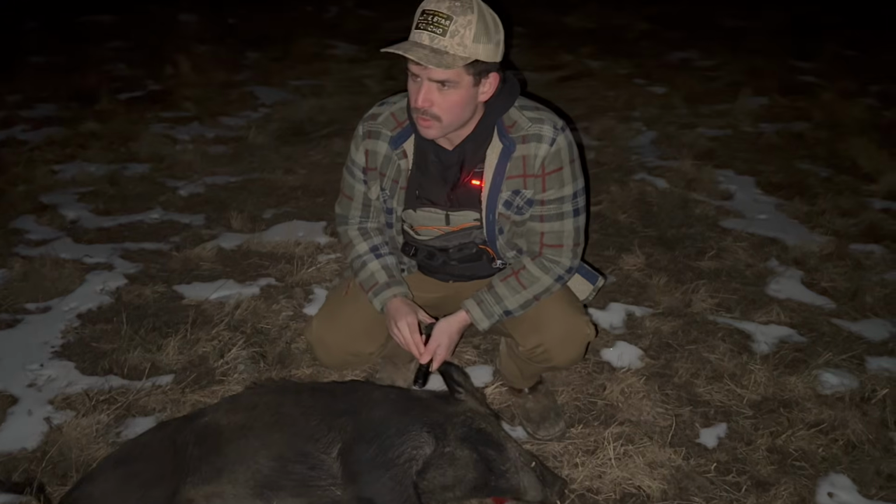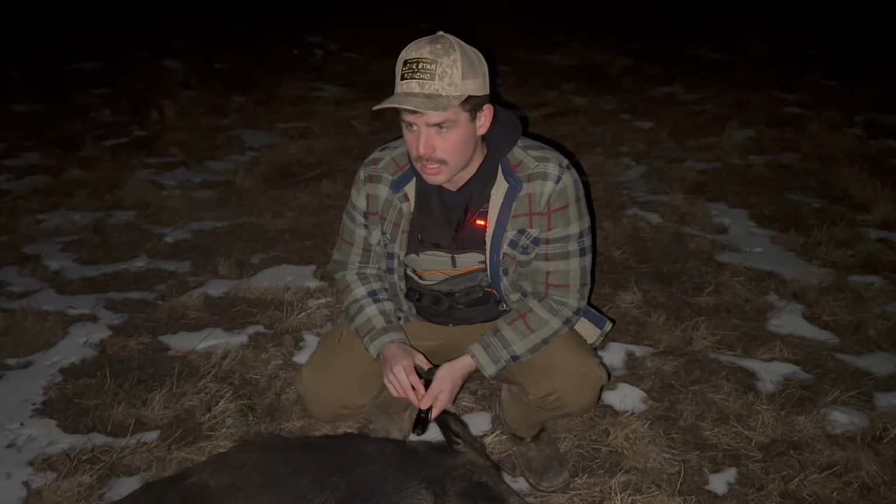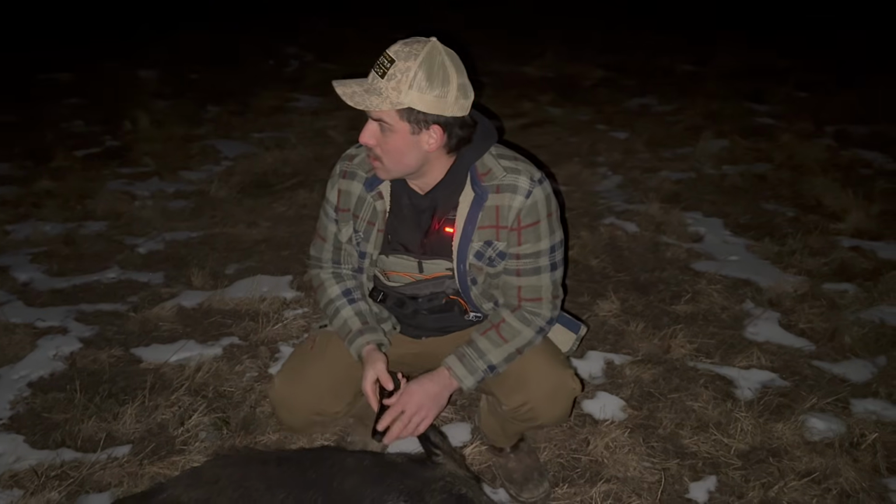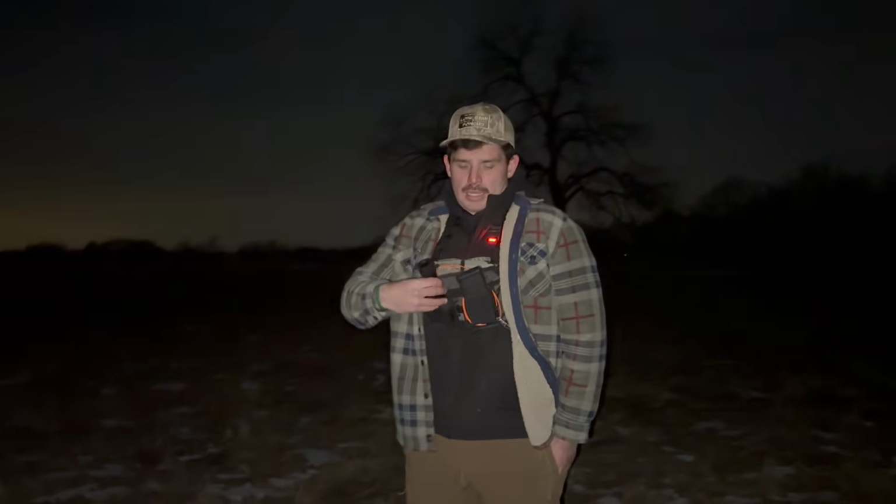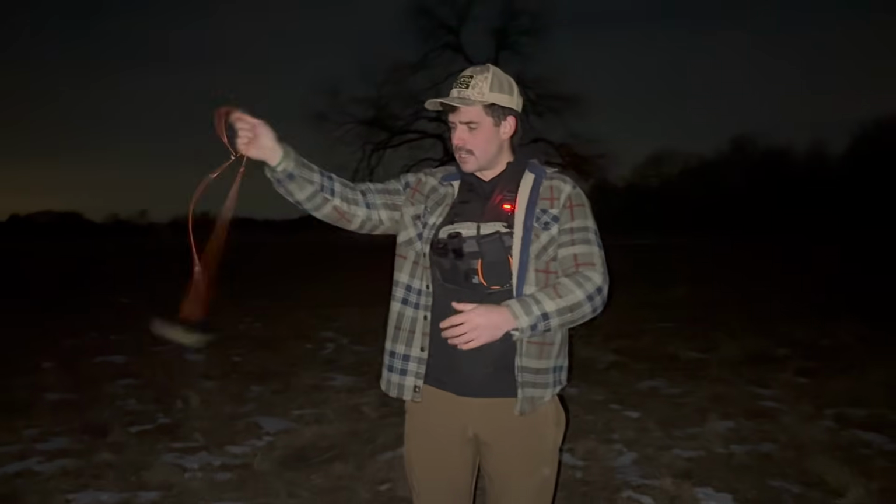I think we shot like 3 or 4 piglets. No, that's a lie. We shot like 1 or 2 piglets. And then we saw a whole bunch of piglets running into the woods. So at least we got rid of the sows. That's always important. We want to get rid of those sows just because they're going to come right back. The piglets are small right now.